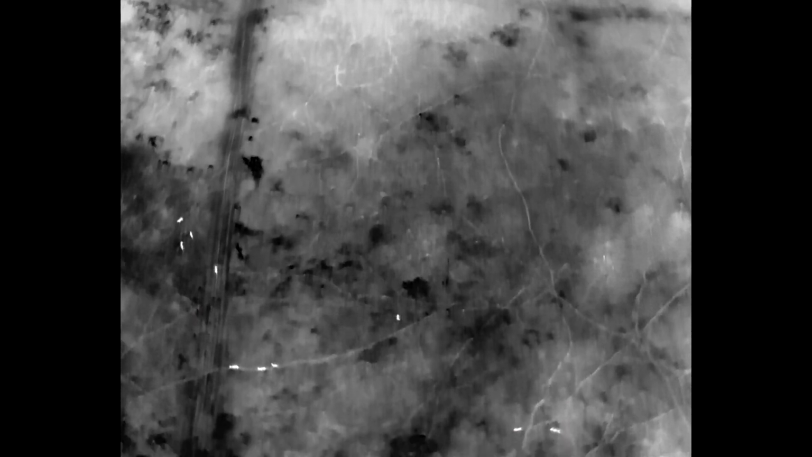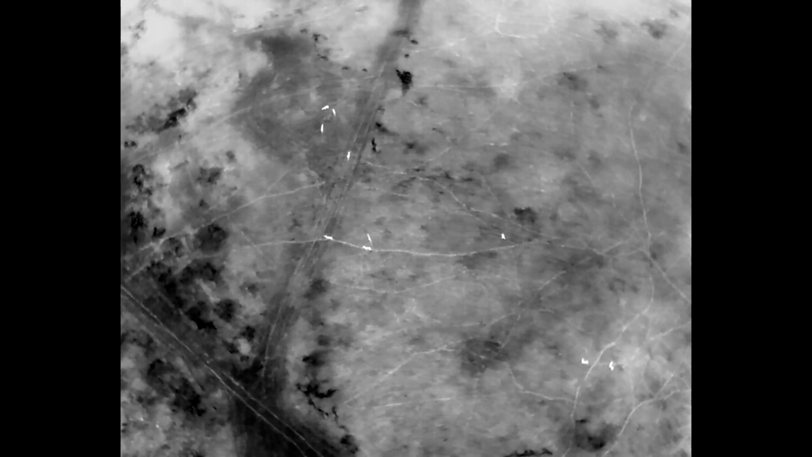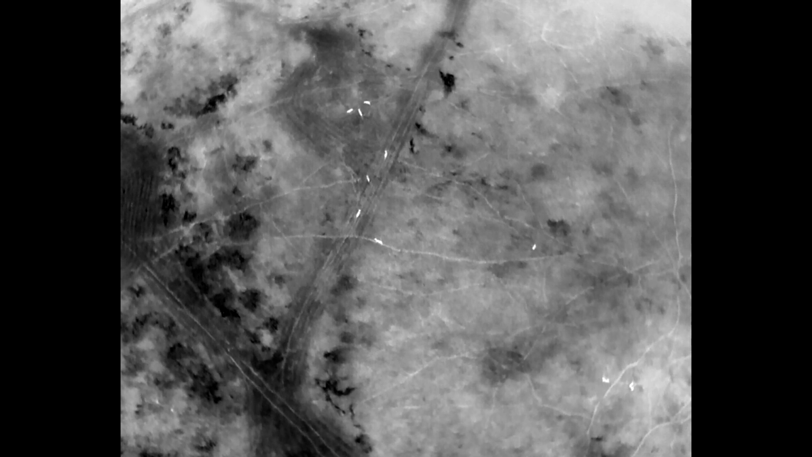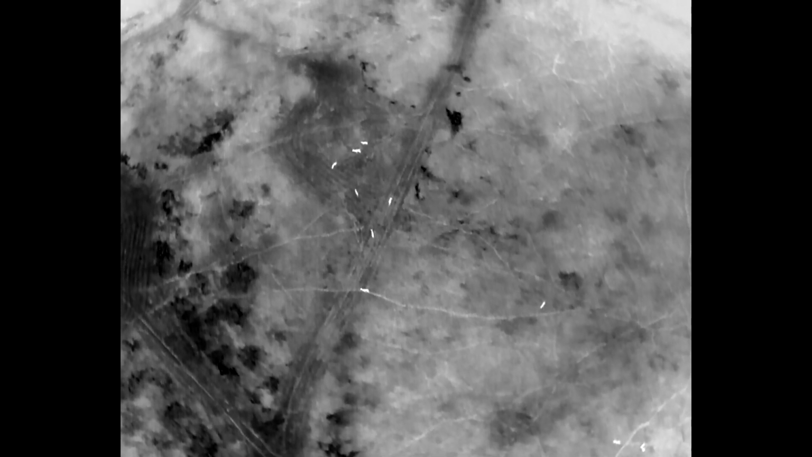As I moved back over the deer and concentrated more on them, because I couldn't find the coyote, notice the milling about. And like I said, it was almost dead calm. And now this deer behavior. So where did that thing come from?